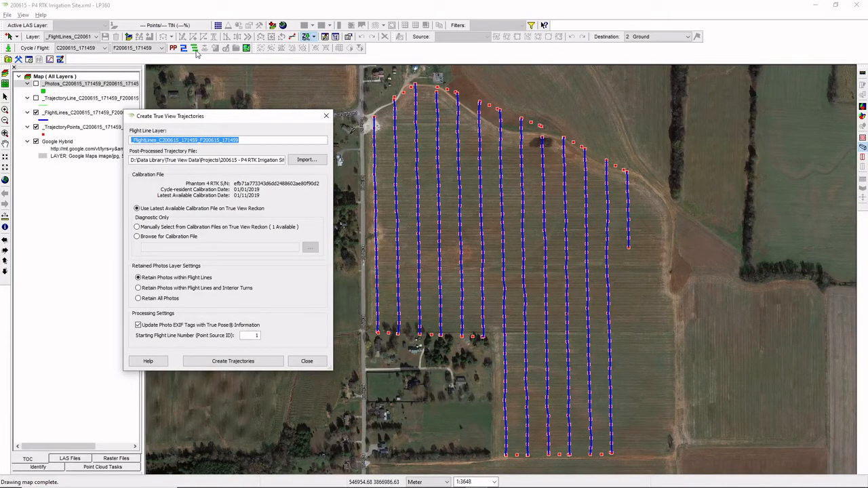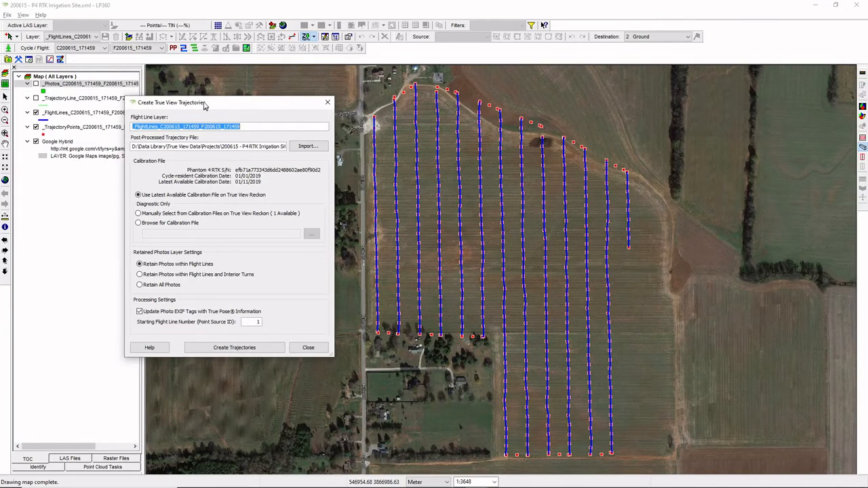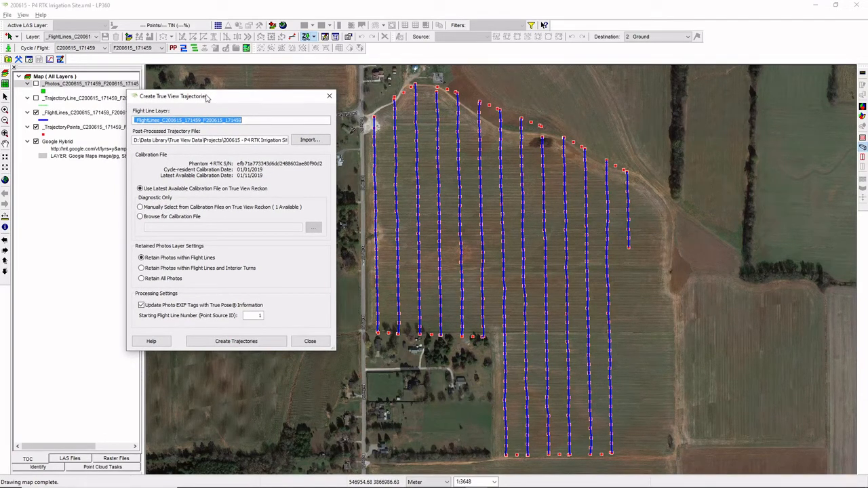And this is an important dialog, so I'm going to go through this in a little bit of detail so we can understand what's going on here. Obviously, we need to input the flight line layer. There's only one flight line layer in our project, so it will typically default to the correct layer.